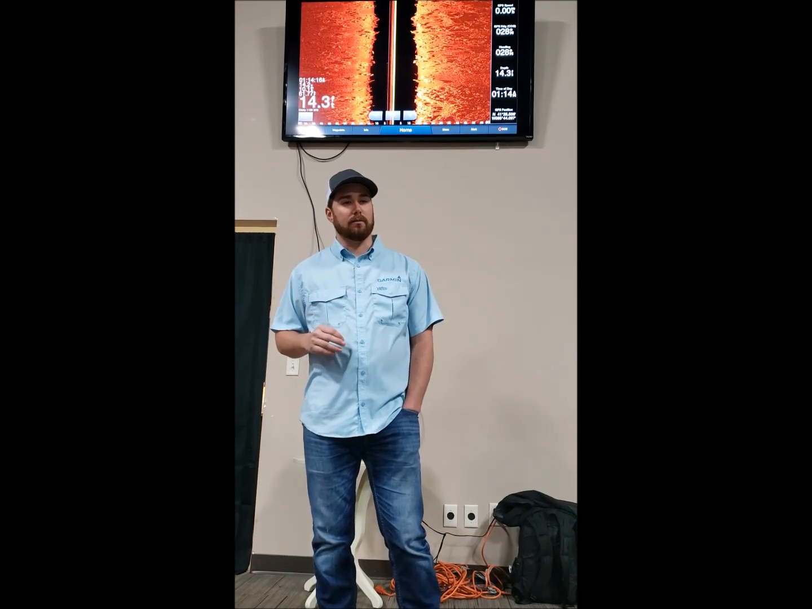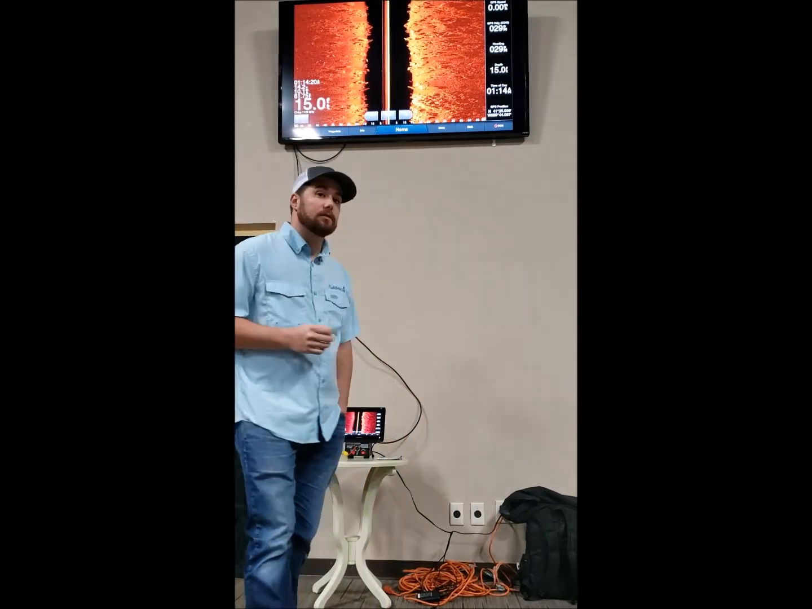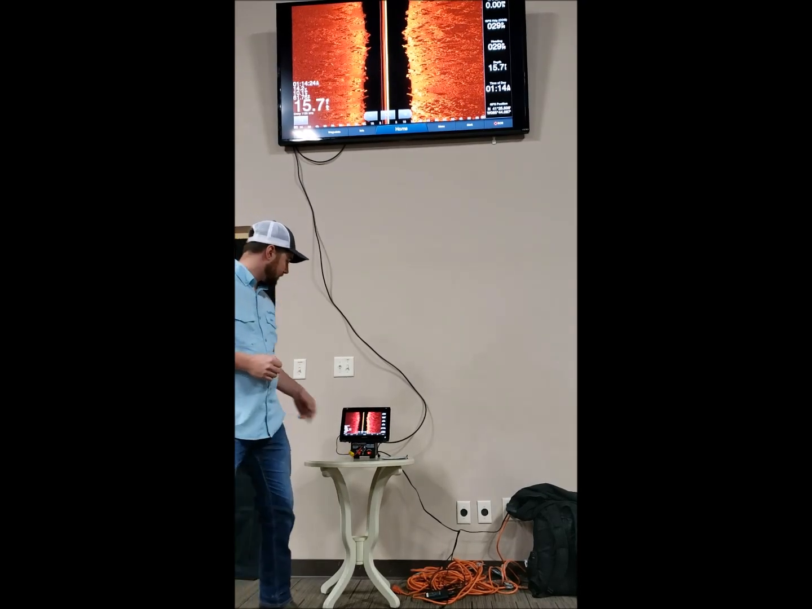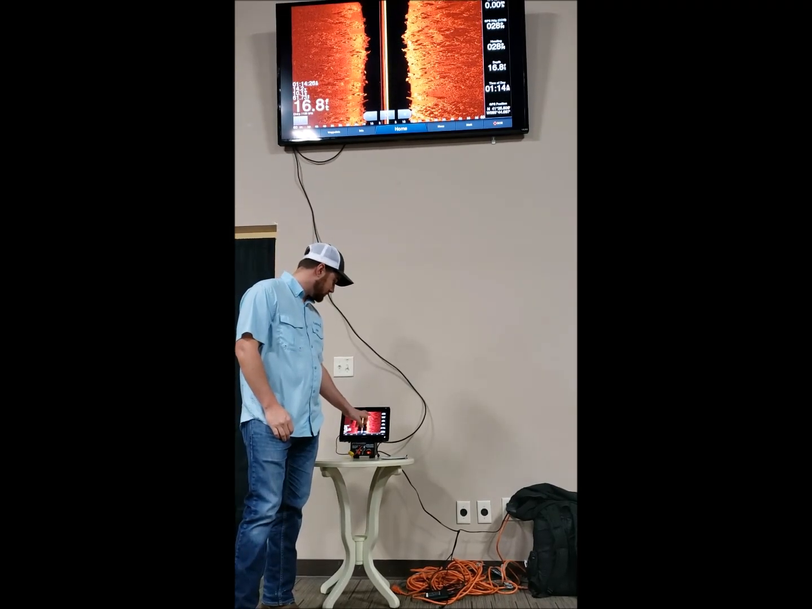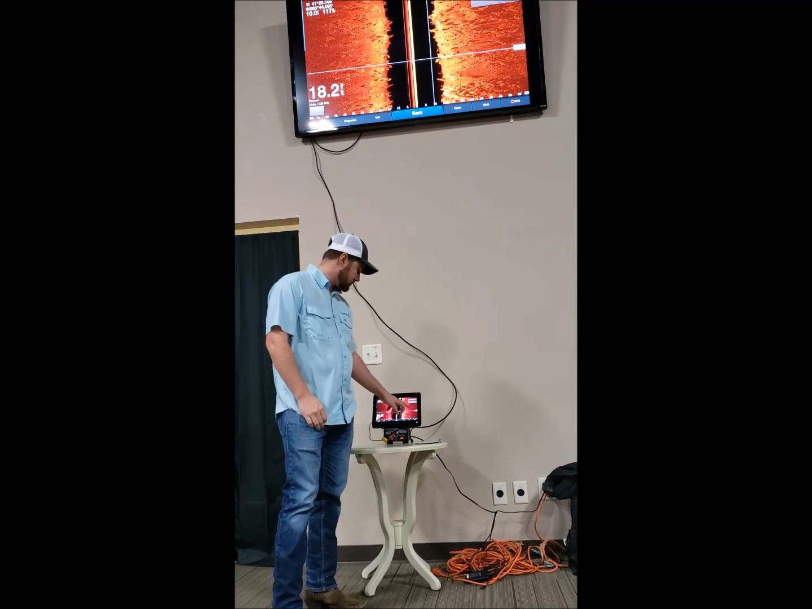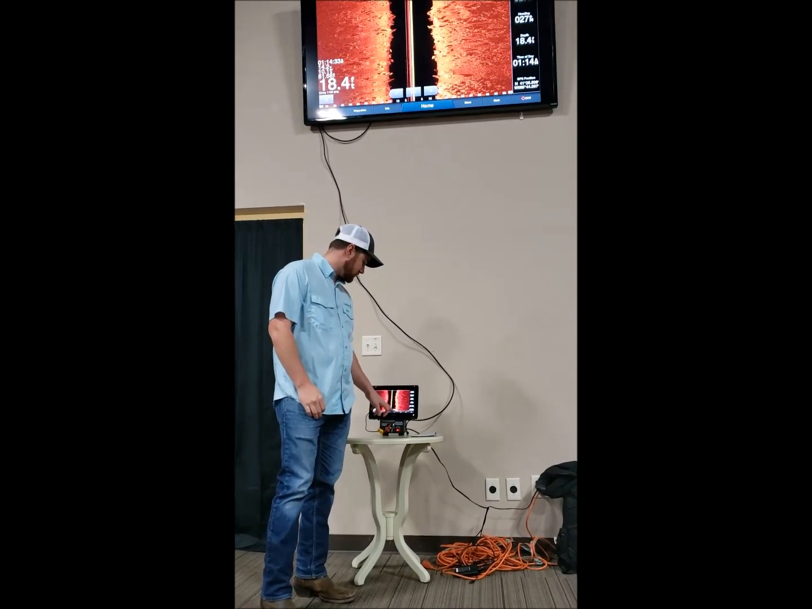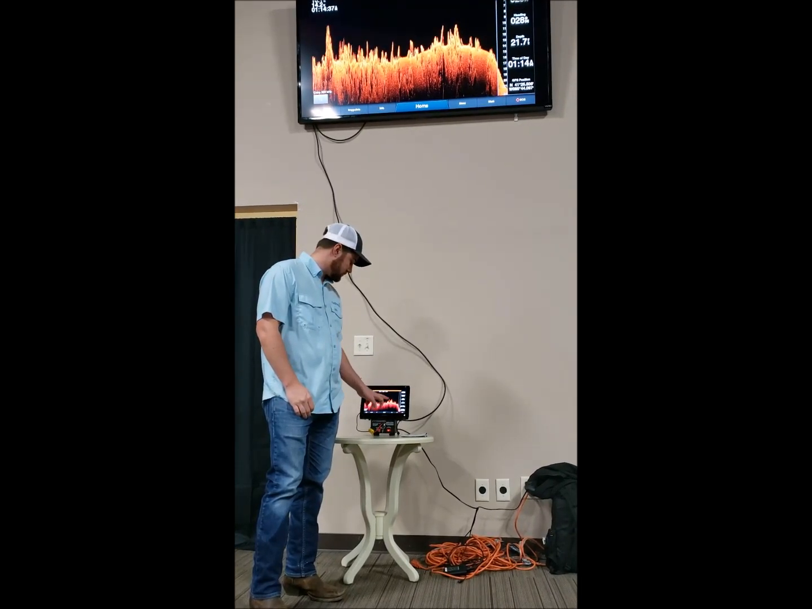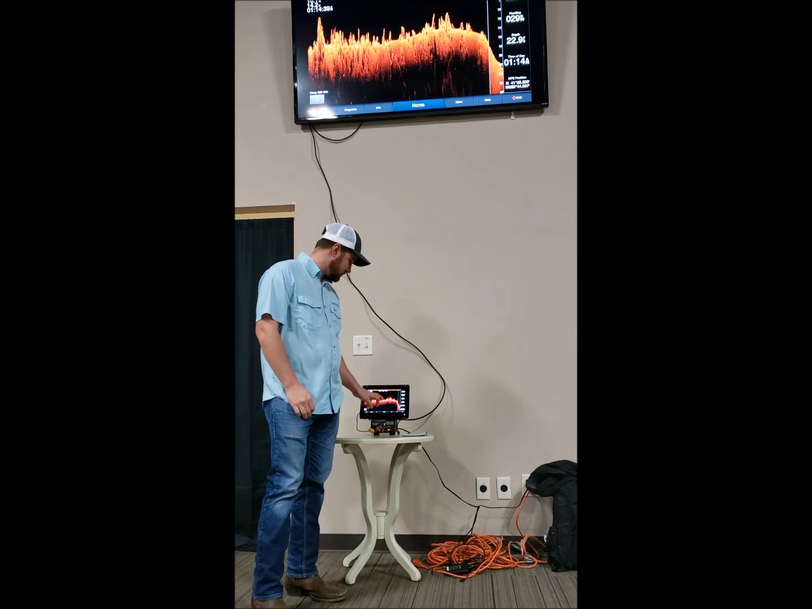You're not full sizing the screen or anything out of that combo? No, I just touch the screen, like you did here. It's a 7612. I go over on the down imaging, not the side imaging, and it seems to want to blow that screen up or go into some kind of a zoom function with it.